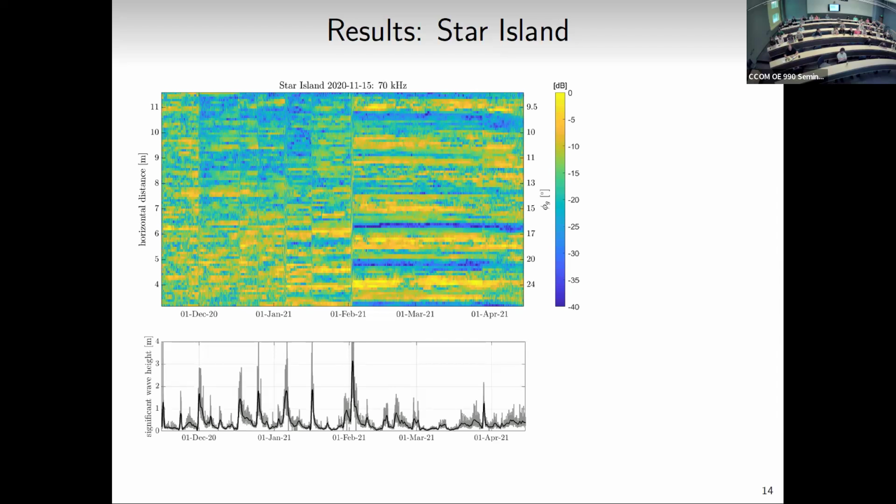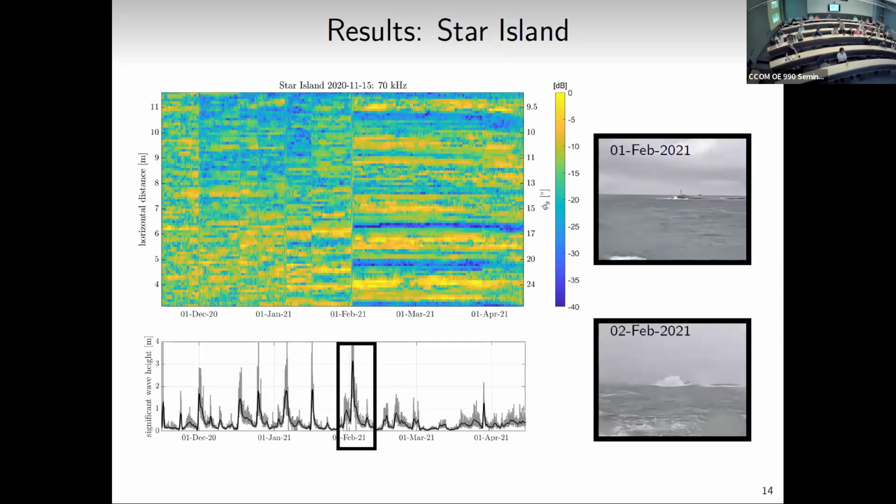Color again is the average interface scattering strength at 70 kilohertz. This is distance away from the tripod. We can think of it in terms of grazing angle. And we've got our wave activity during this period. Not constant like the previous one. Lots of storm events. You get a big storm event, then calm, another big storm event, and so on. And a humongous storm event occurring in early February. Here we've got pictures of a nearby lighthouse during that storm event with these huge waves crashing onto the lighthouse, kind of giving you an idea of scale, but a massive storm event.